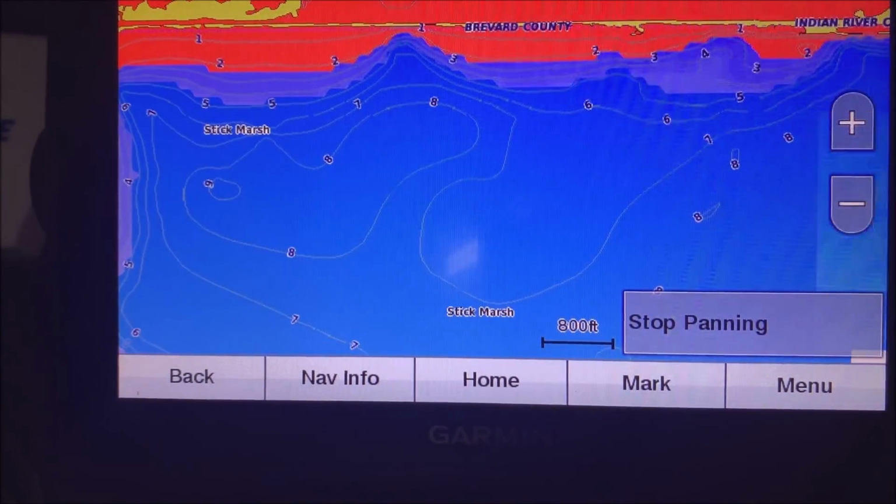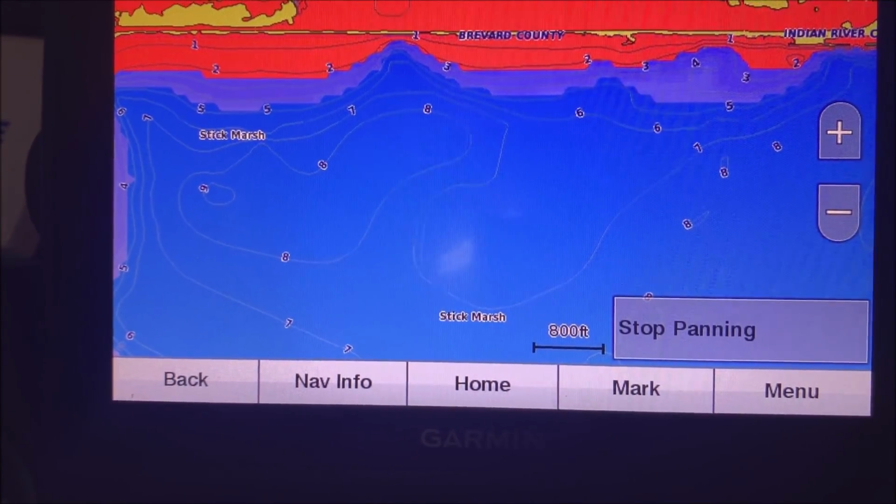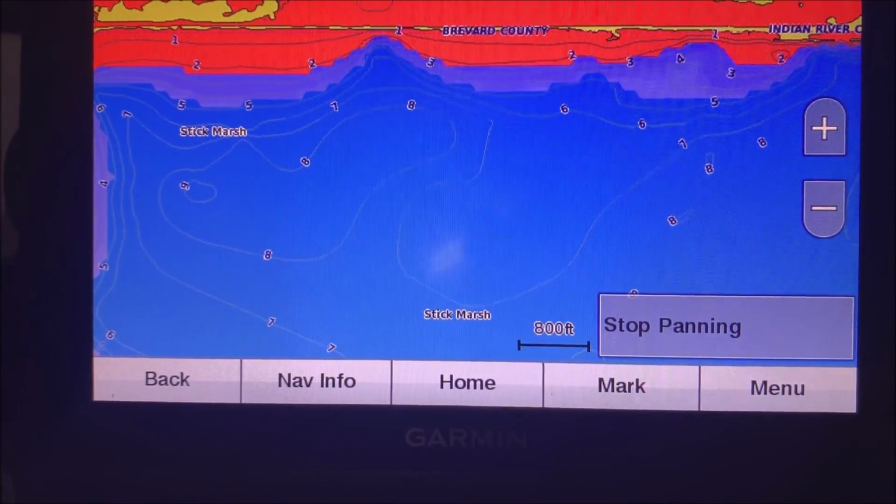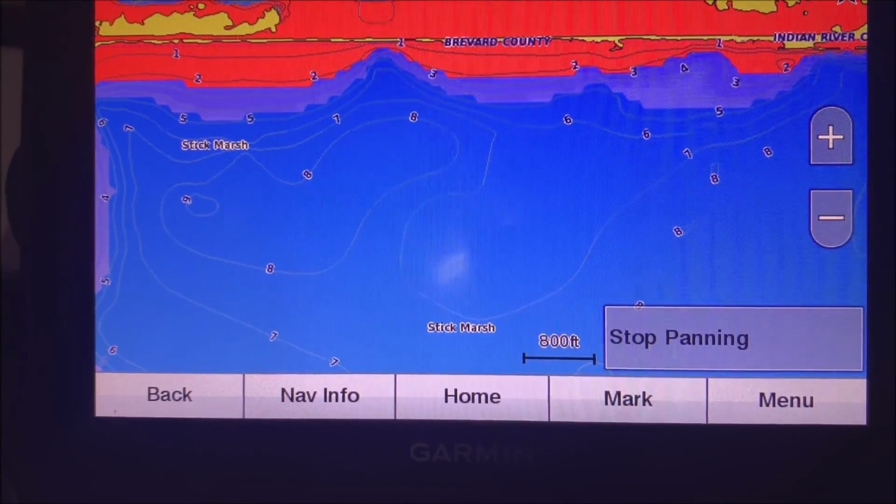And that's your 5 new functions that I wanted to teach you on the Garmin 93 and 73SV. Like I said, it'll also work on the 106SV and some other ones as well. They'll all be pretty similar. 93 and 73 will be identical except for their screen size again.